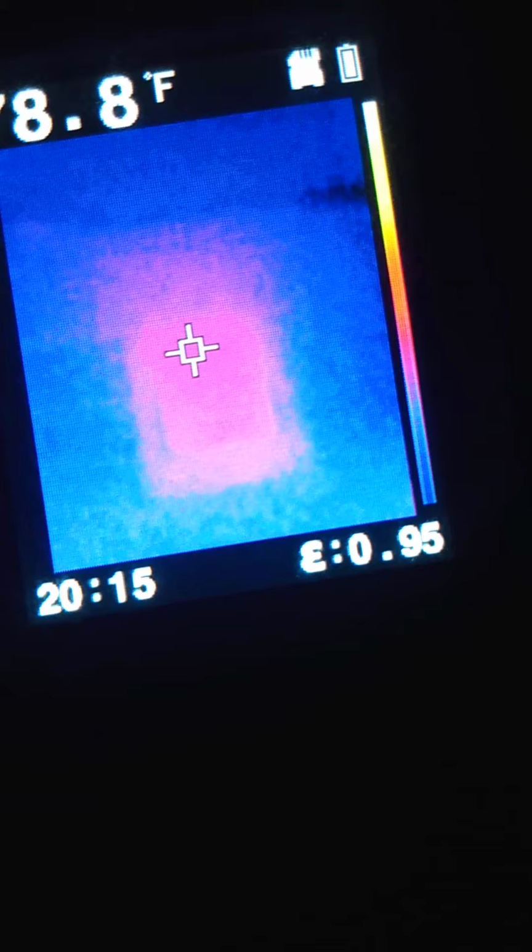Little purple or pink squares out of this 5B. Still seems like it's oscillating. I don't think I'm moving the camera that much.